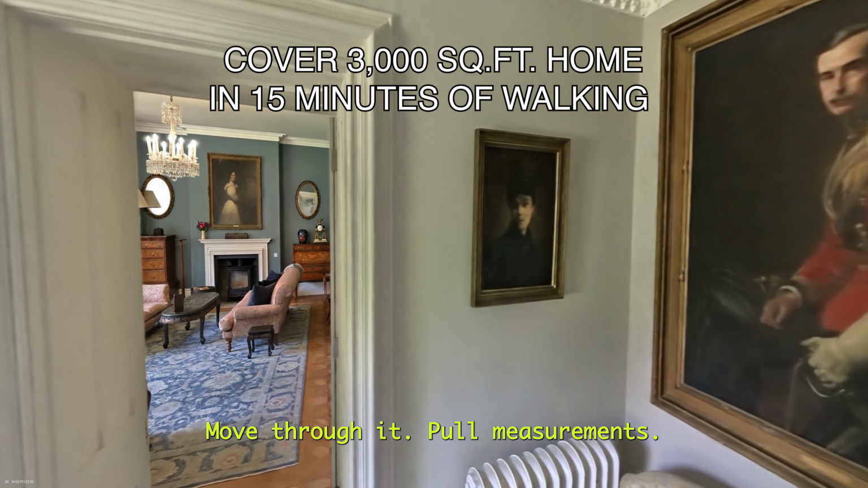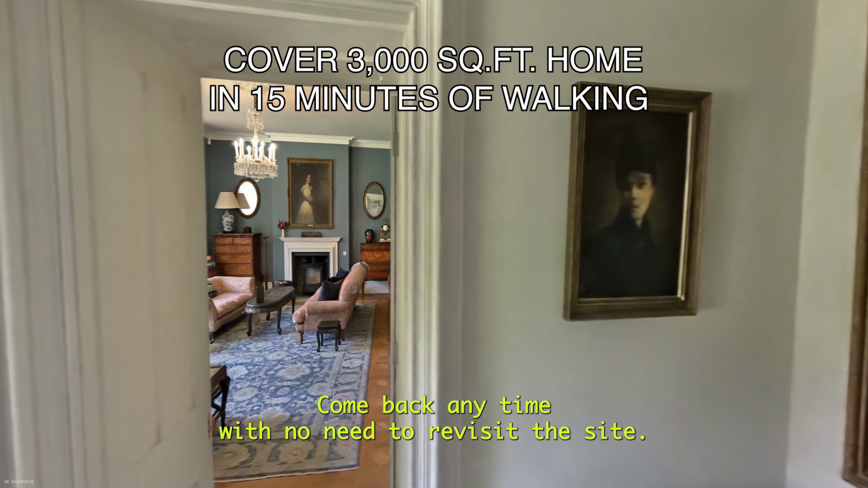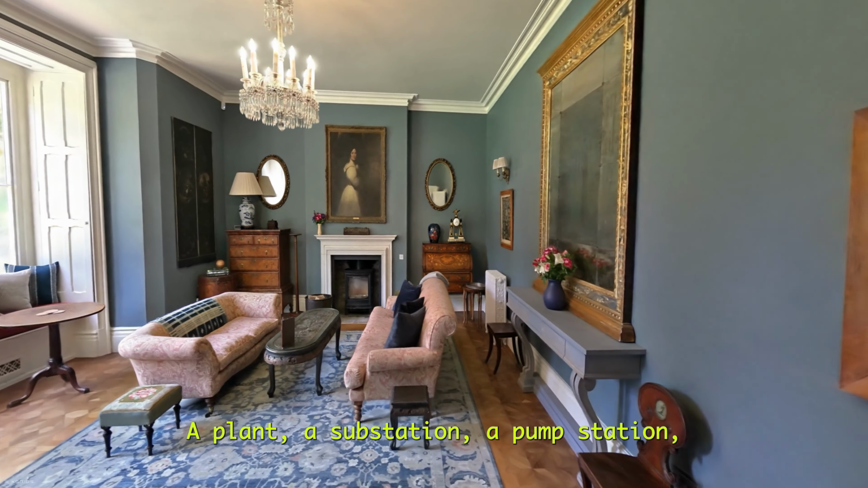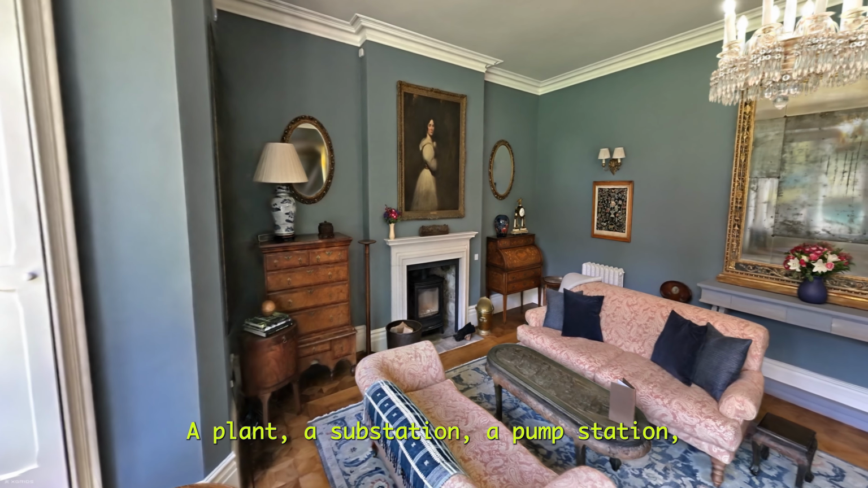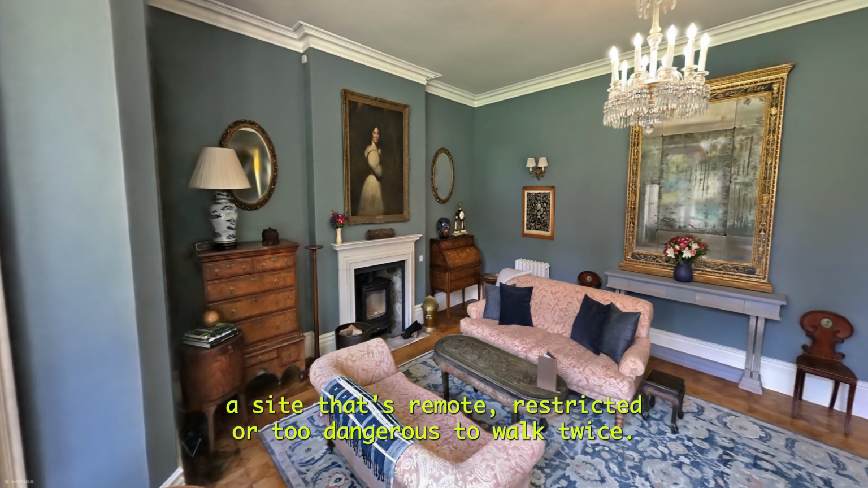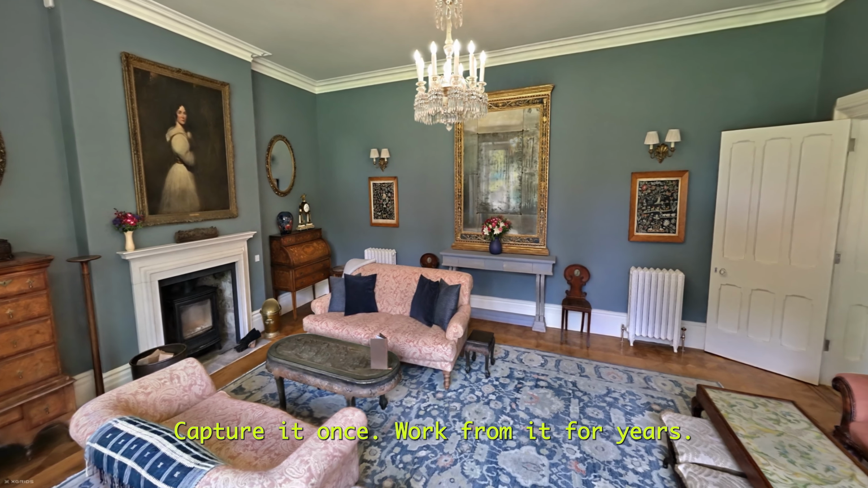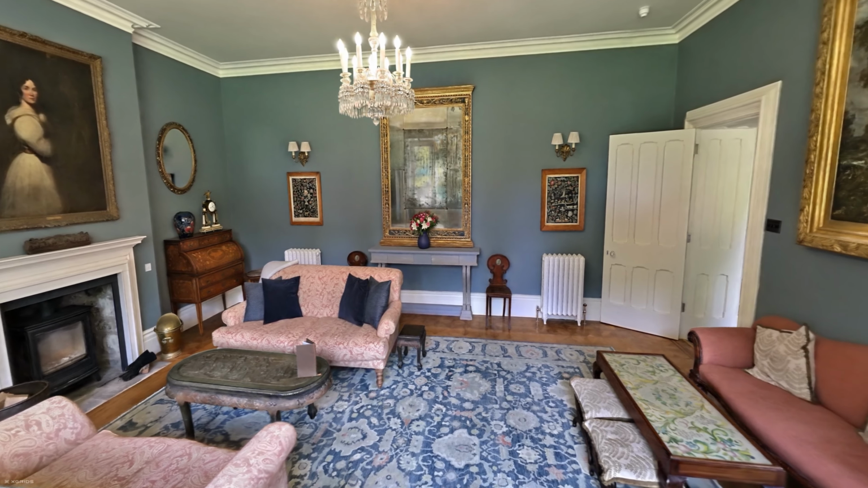Move through it, pull measurements. Come back anytime with no need to revisit the site. A plant, a substation, a pump station, a site that's remote, restricted, or too dangerous to walk twice. Capture it once, work from it for years.